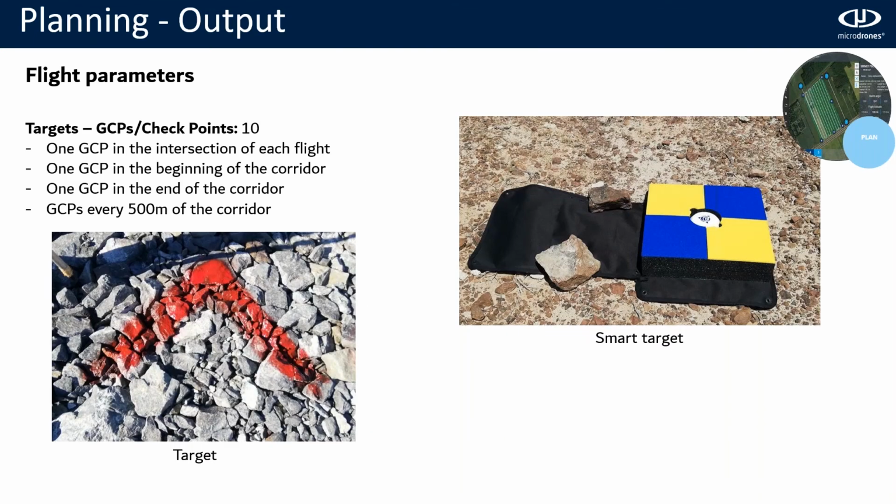The next part will be to see the targets, or the GCPs or checkpoints. In this case, we aim to have around 10. Here you can see in the 2 images the type of GCPs that we establish. The requirements will be 1 in the beginning of the corridor, 1 in the end of the corridor, another in the intersection between different flights, and lastly, we recommend another GCP every 500 meters. This is not mandatory, but is recommended, especially for very long corridors.